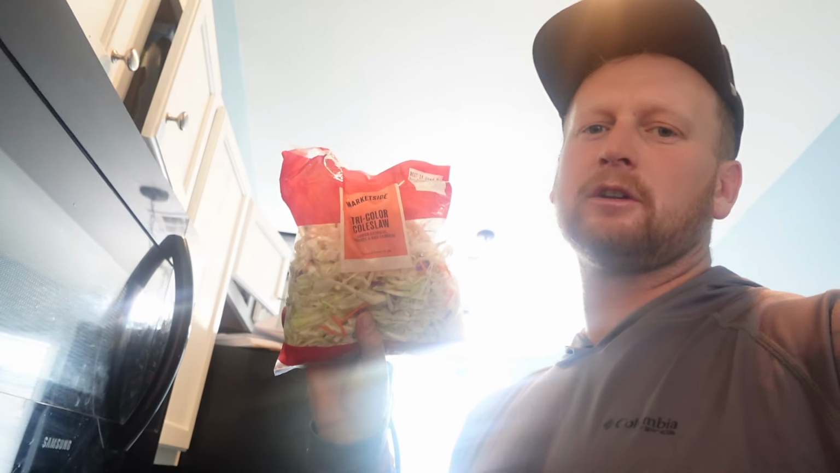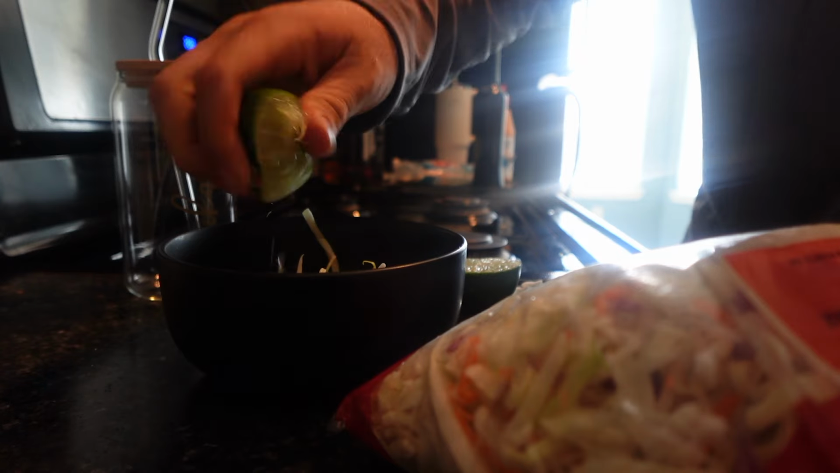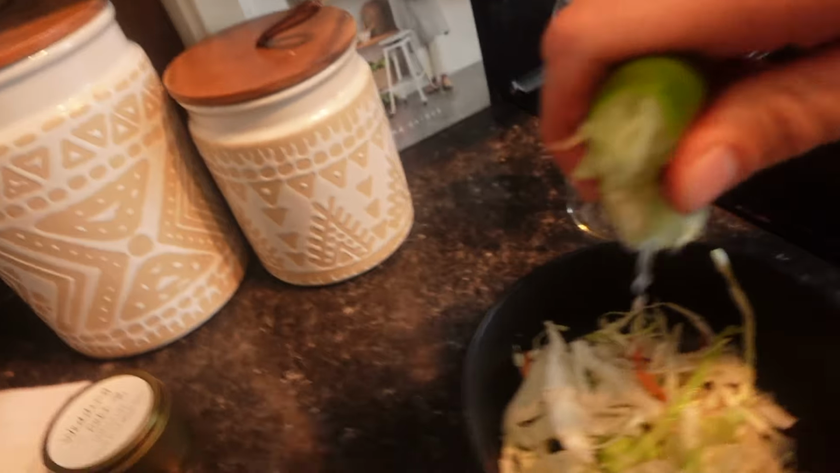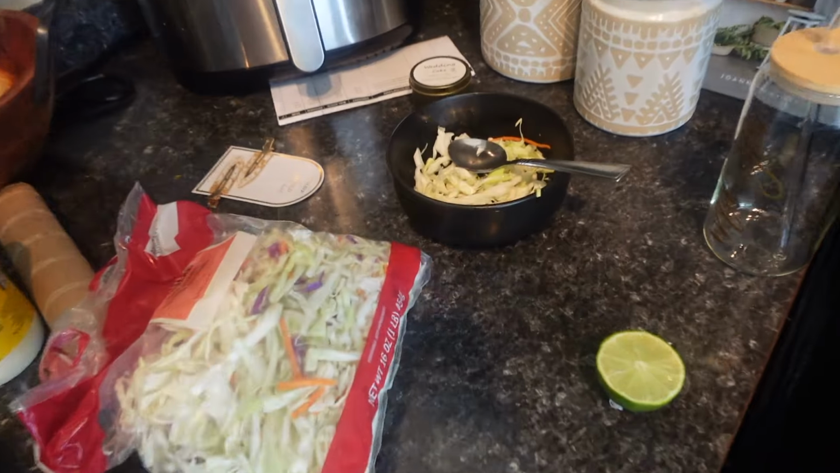So I like a little bit of a crunch on my fish tacos, so I use coleslaw. Put a little coleslaw in the bowl. Then take some lime juice. I don't want it super duper limey, so I'm just gonna squeeze a little bit of the juice, probably just a half of one. I just want the lime to kind of marinate in there. So I just let that sit in there for a few minutes while I cook this fish.